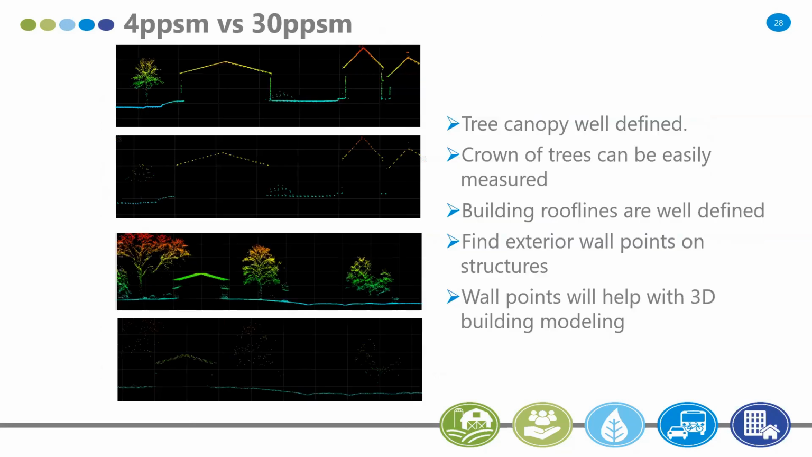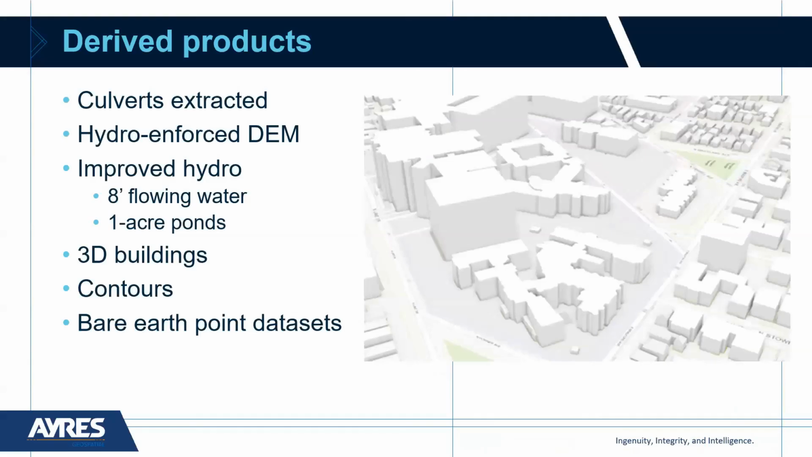So again, it's just the amount of detail and the resolution that's achieved. Tree canopies are well defined, crowns are easily measured, roof lines are defined. Wall points can easily be extracted, with the help of now constructing 3D buildings, et cetera. So those all provide great detail. Just to give you that heads up.